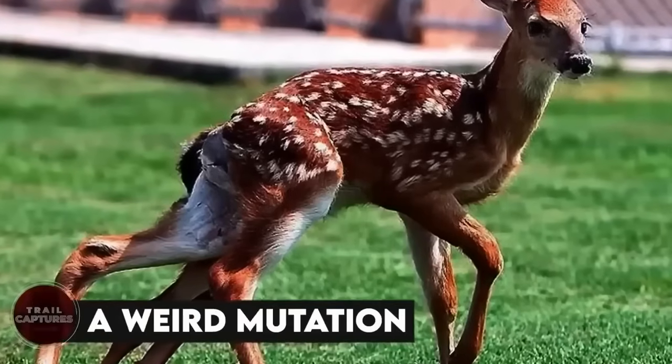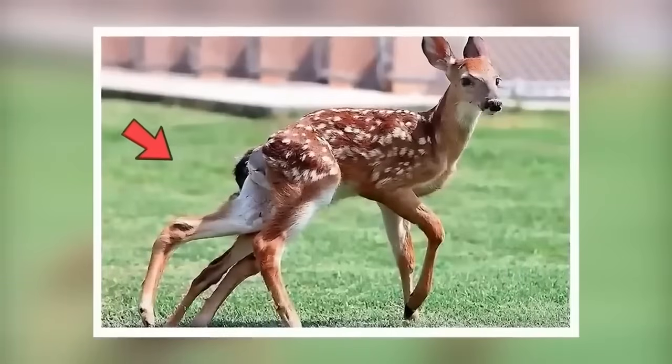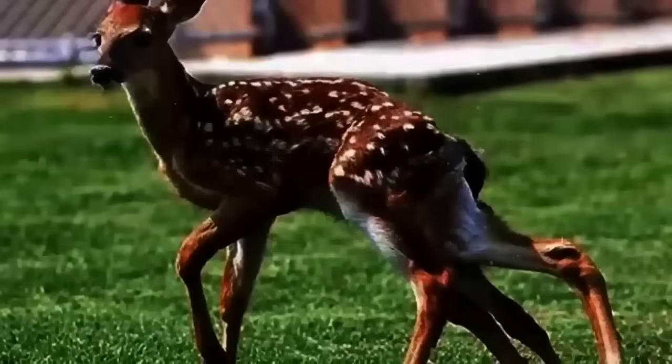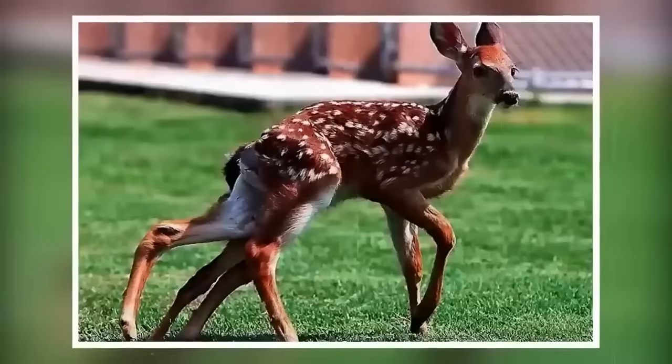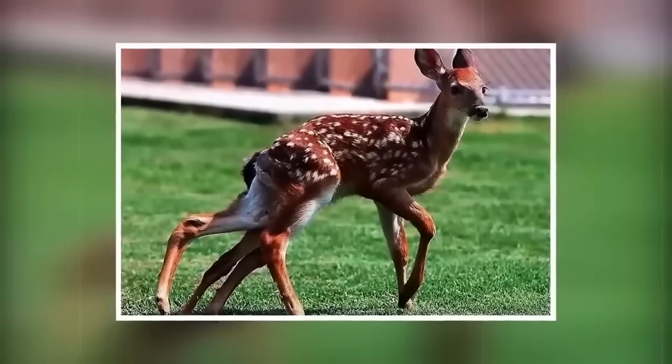A weird mutation. This deer was captured by a trail cam which a man placed because there were rumors about a skinwalker in the shape of a deer being seen by locals. But as the camera caught the deer, everything became clear. It wasn't a skinwalker, but just a poor deer with a weird mutation that happened to it.